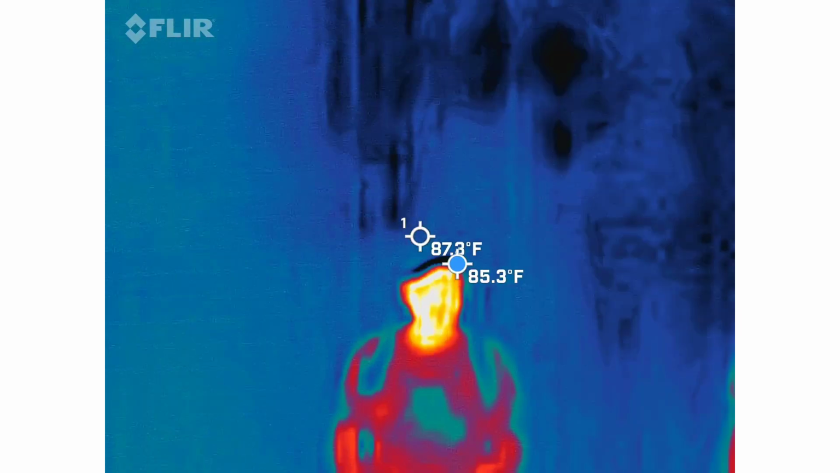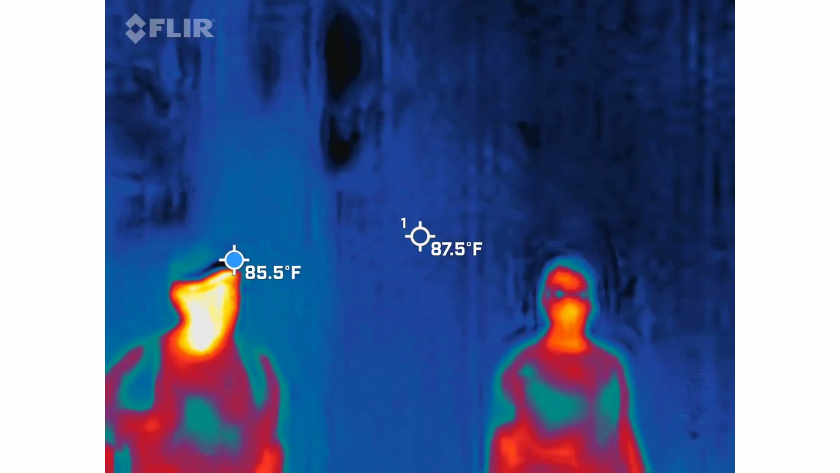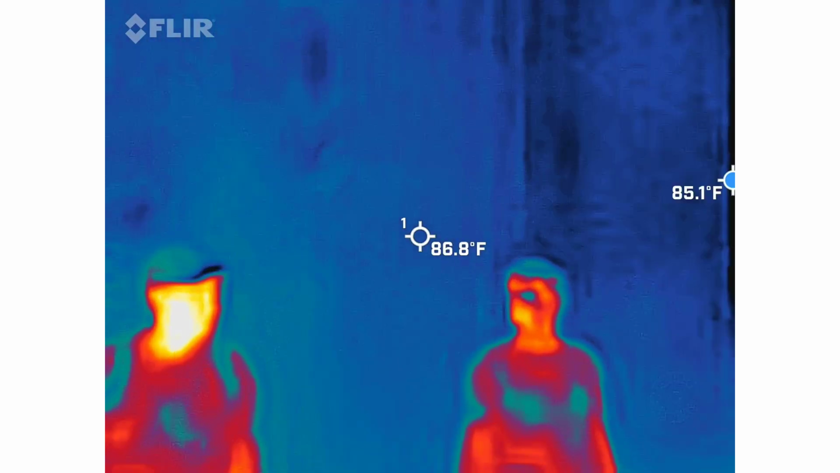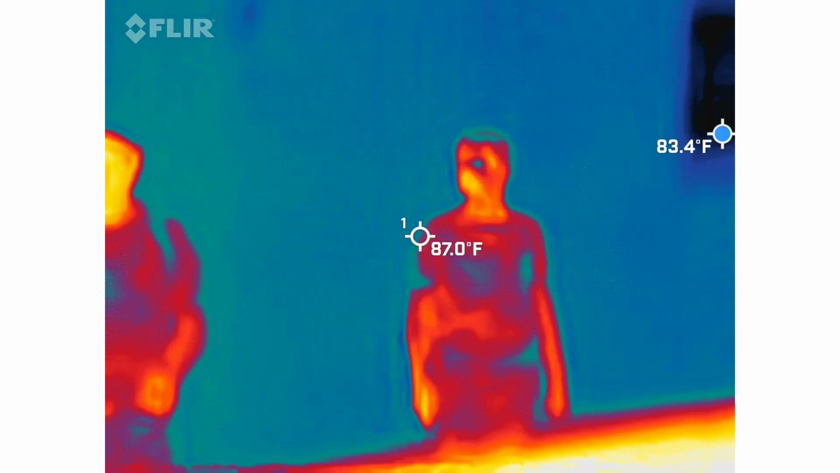Migraine. What's that? Migraine. Is that what you heard? Yeah. You have a headache? I don't. Anybody else? Okay. Well, let's not sit here and develop one. Let's go on to the next space.